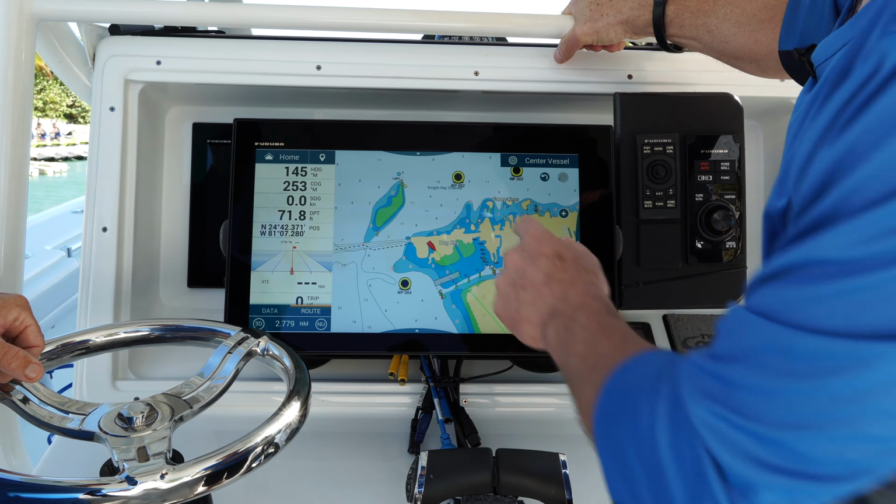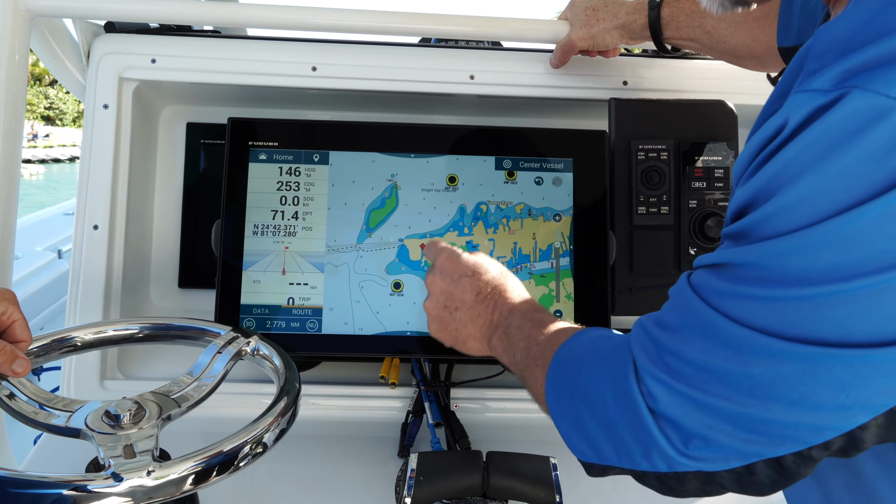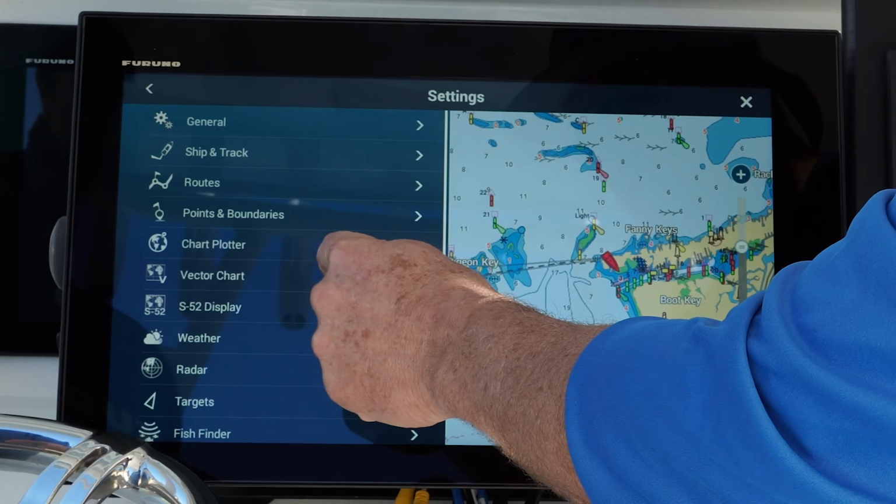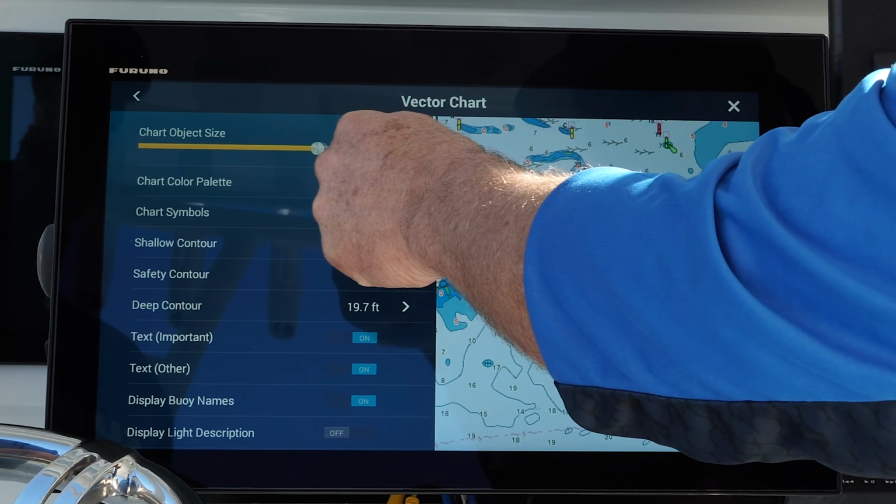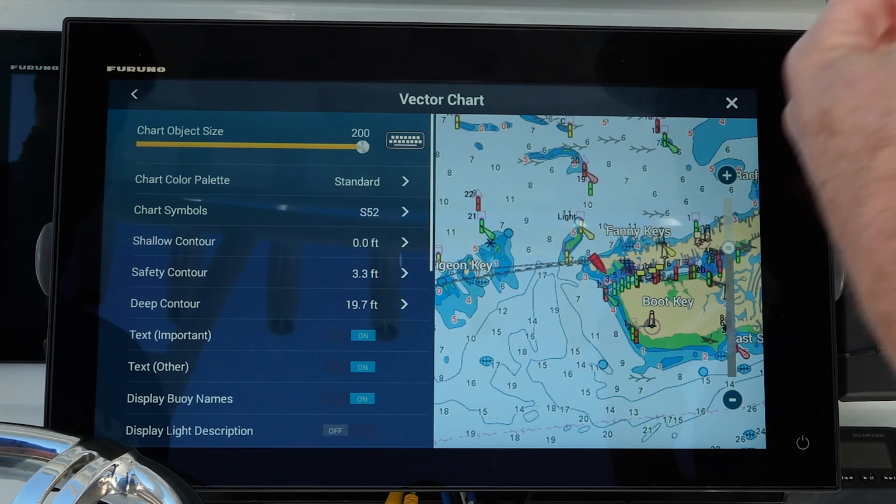Nice thing about this too is I can do the same thing with my spot soundings or my heading line. If my heading line's a little thin and you want to make it bigger, you can do that as well. If I go in, say settings, and I go down to my vector chart information, so on the vector charts we can actually change my chart object size. Watch what happens when I make this bigger. Those spot soundings pop. Absolutely. You know, it's much easier to see.